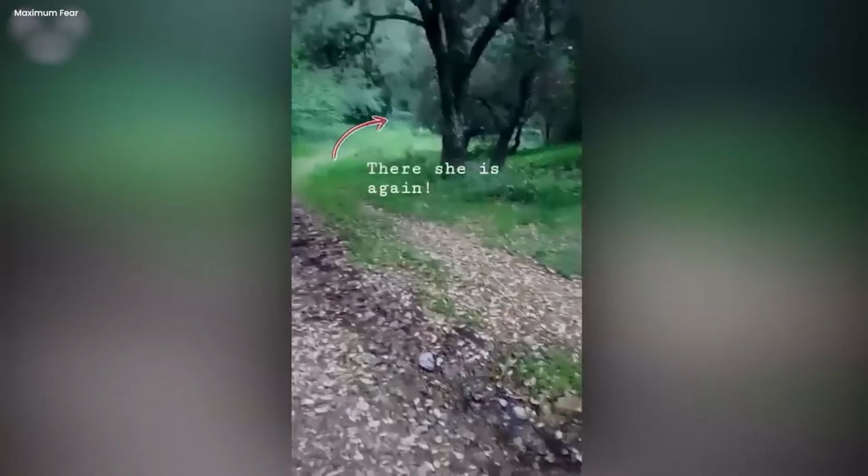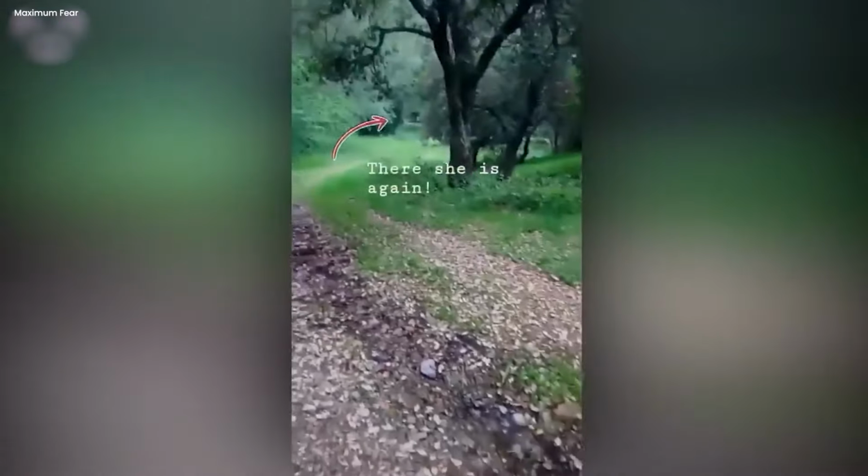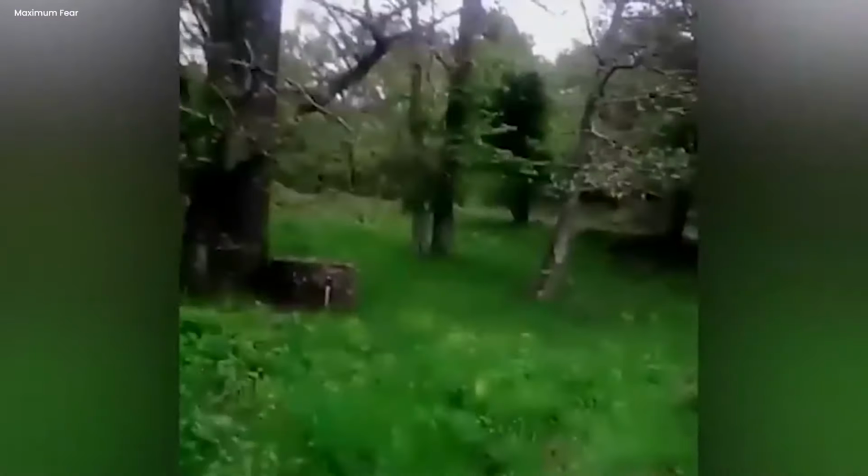The dog became nervous and fixated on the well. The mysterious woman reappeared briefly near the food van before disappearing again. Despite capturing the events on video, the eerie encounter remains inexplicable, leaving the source of the moaning and the woman's enigmatic presence unresolved.